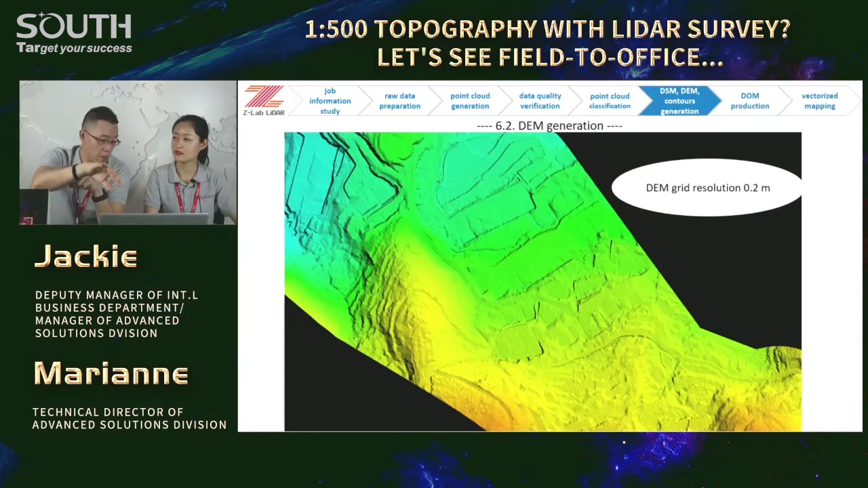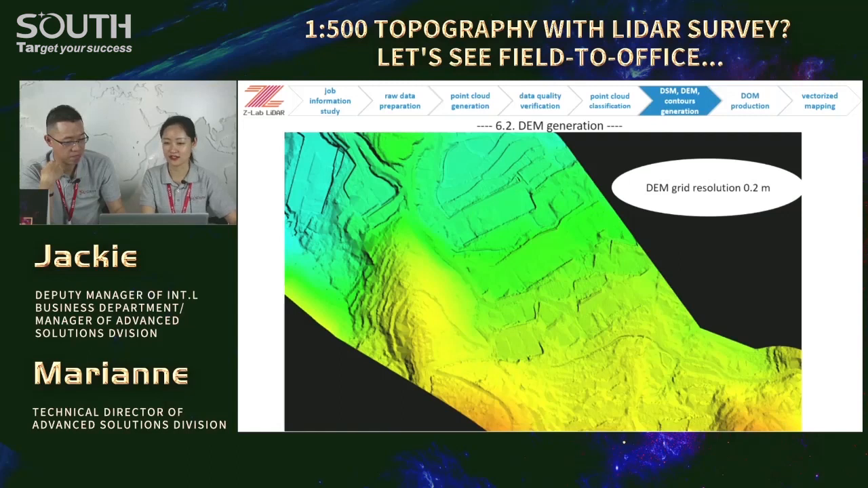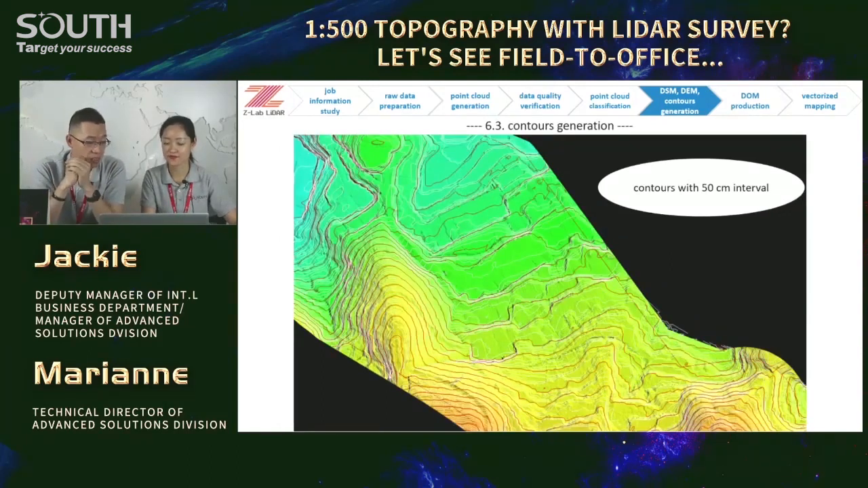Yes, yes. Okay. Next, contour lines, as requested, at 50 centimeter interval. We may say it is quite precise because we got sufficient ground points, and the micro expression of the ground surface is perfect. Perfecto, you know? But it looks not too smooth.